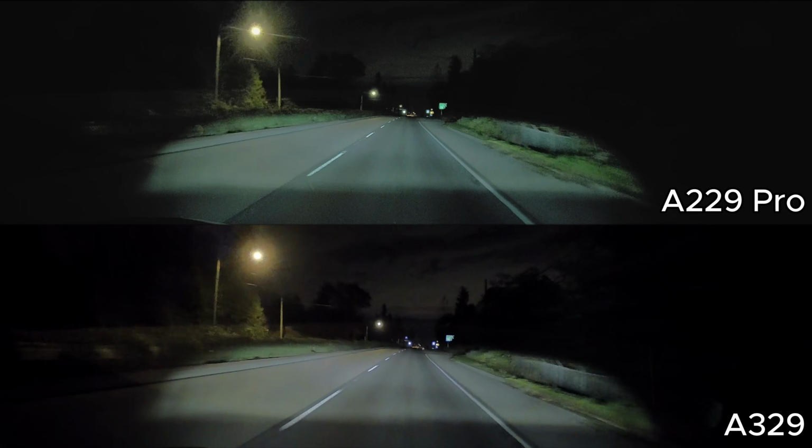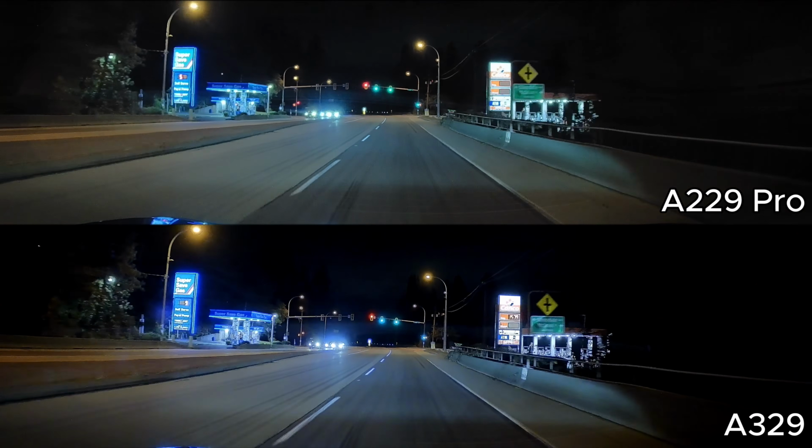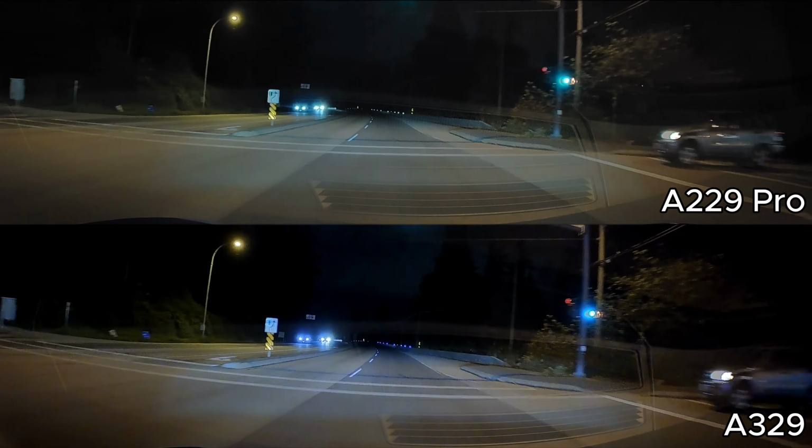I know for me, when I heard this product was coming out, I was quite negative about it. I wasn't really excited about it. I was like, we have the A229 Pro. Why do we need another camera with the same image sensor? But I gotta say, the nighttime performance is looking like a huge upgrade.